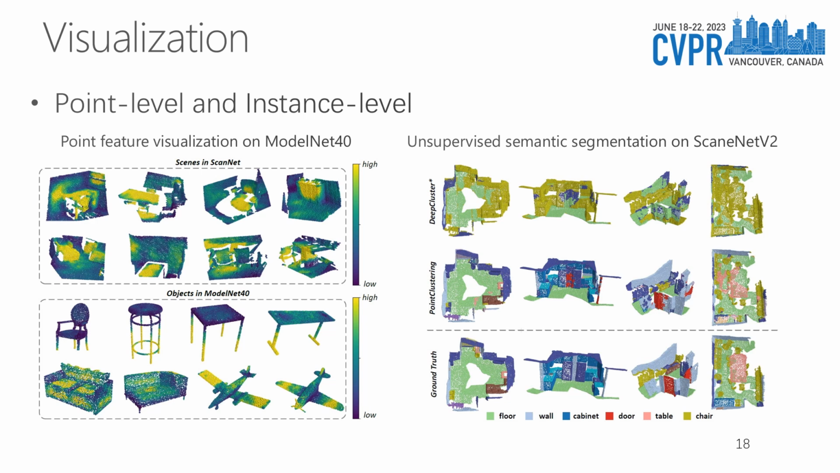Finally, we visualize the point features and show the unsupervised segmentation results. The two results demonstrate the feature discrimination during clustering learning at both the point level and the instance level.